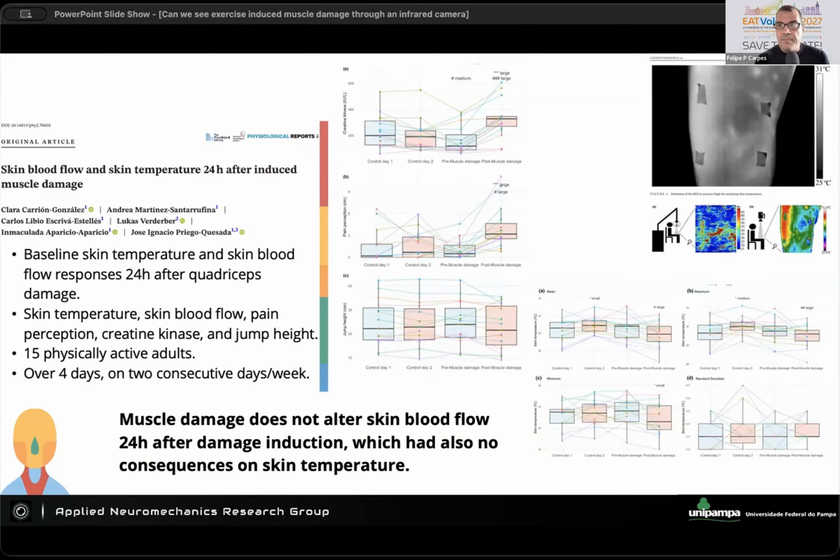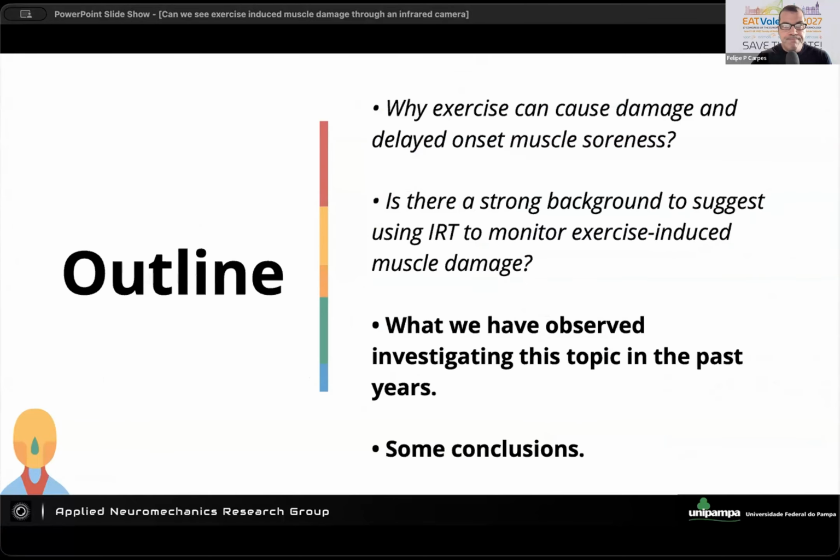It's interesting because this is the base for everything that we have been discussing, at least in our groups, regarding the relationship between exercise, damage induction, and changes in skin temperature. Because we need the blood flow to change the temperature of the skin. And here we have measurements over different and consecutive days in physically active participants.